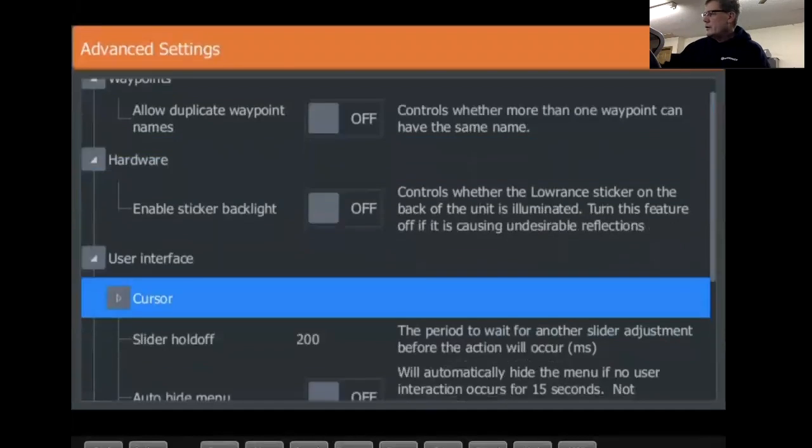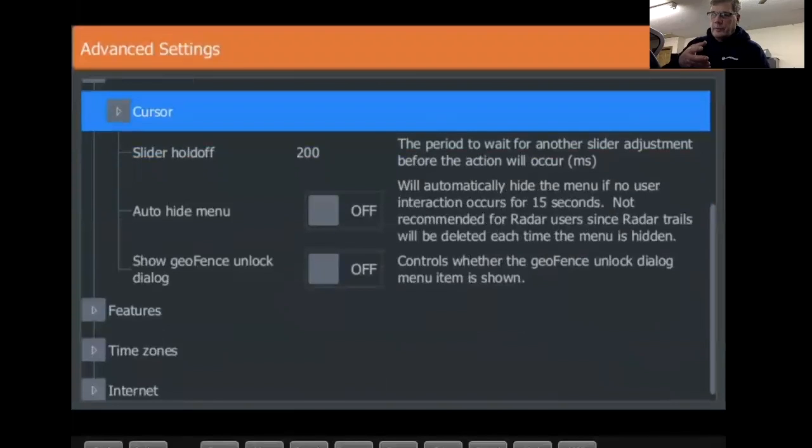User interface. This is where I told you, you saw my screen popping away. One of my favorite items is the auto hide feature. I'm going to leave mine off, just to keep it from fading away. It got a little annoying there. But anyway, if you don't want your menu items on your screen all the time, turn that on, and then all your menu items will fade away. And then you tap on it to pop back up.